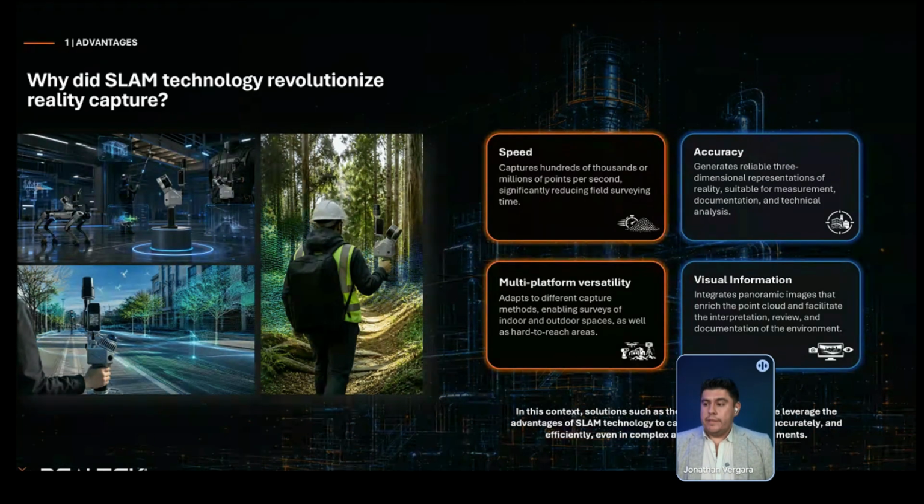The capture speed is amazing. You can capture while you are walking. So this is a very, very big reason that these devices are very popular at this moment.